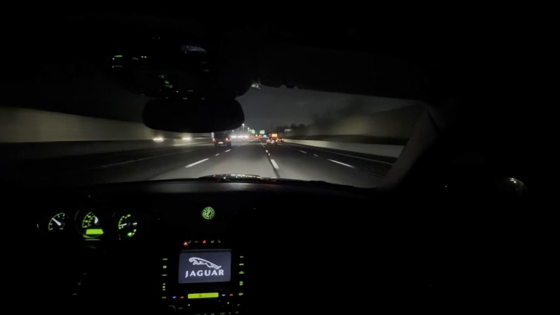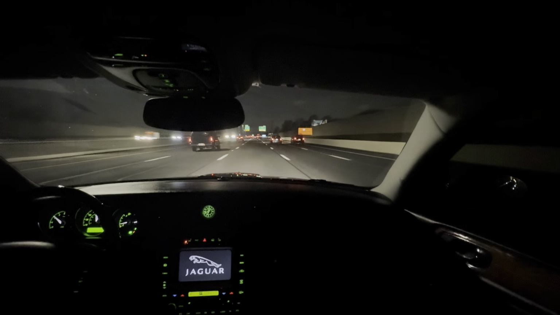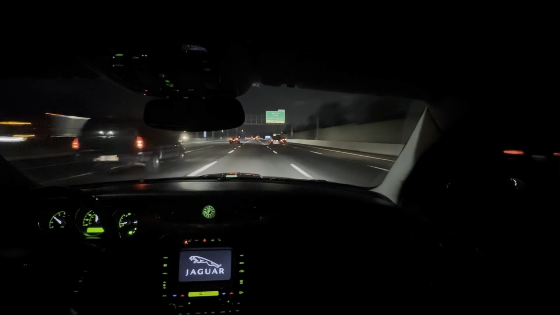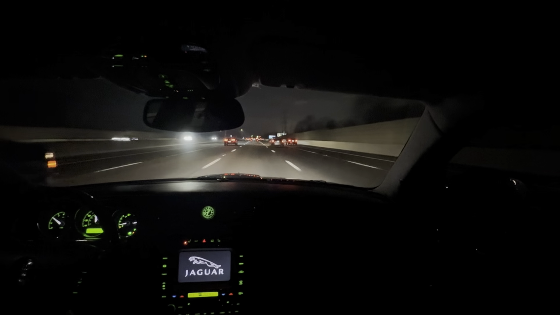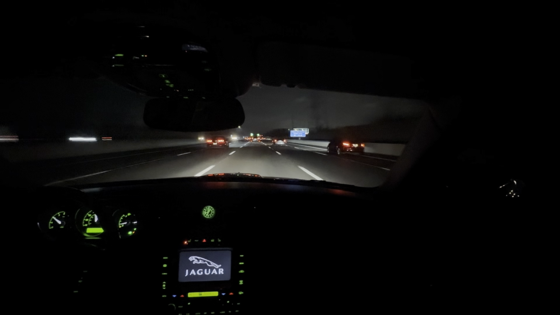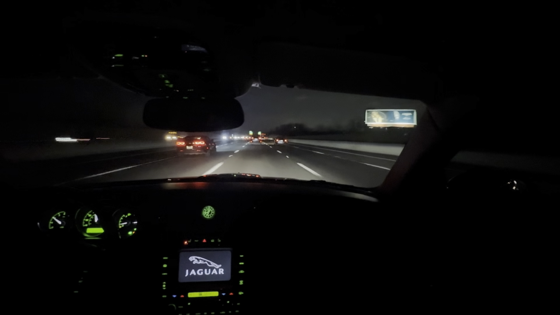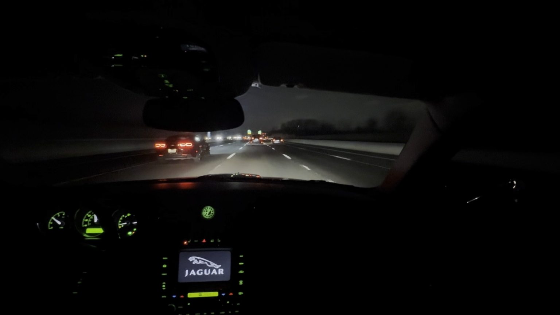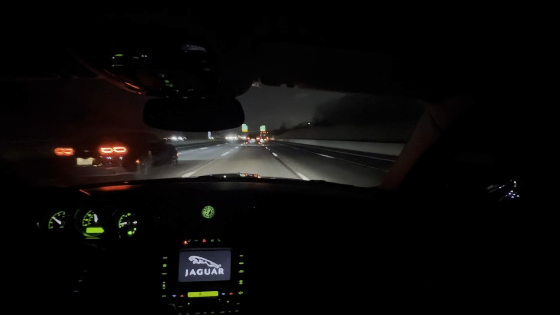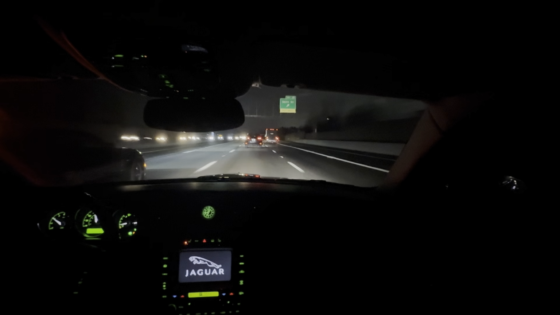Not bad. I really wish I had the supercharged one, but I'm not worried about it. This is just as fast as the supercharged one. And to be honest, from what I've learned, I think the supercharged ones have so many more issues than the NAs, you know, the regular V8 NA.